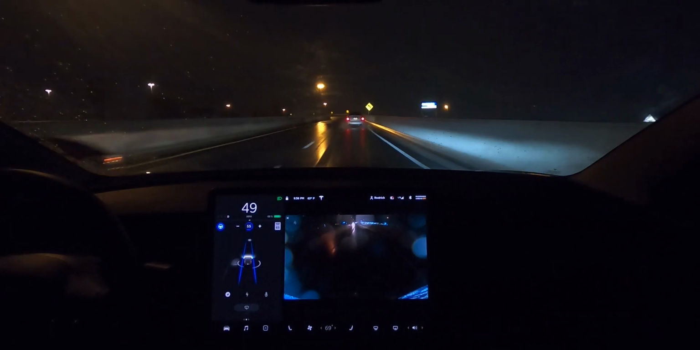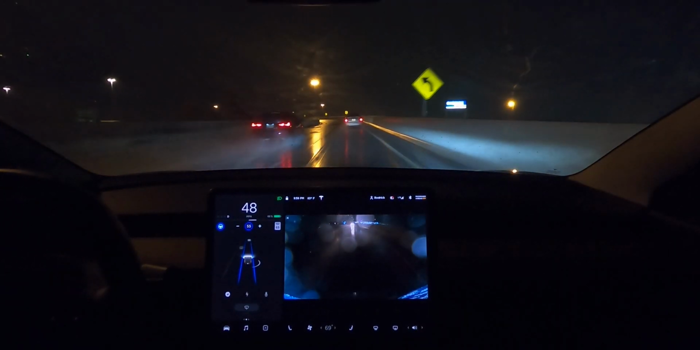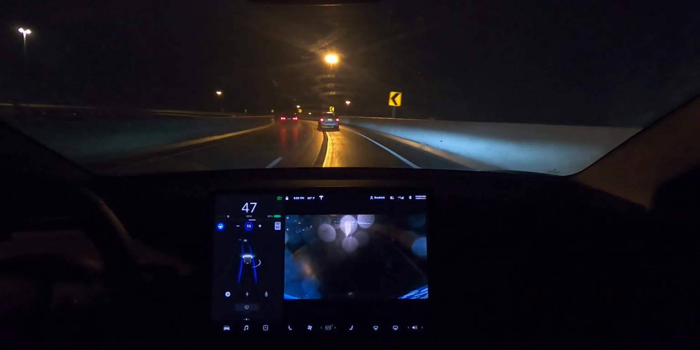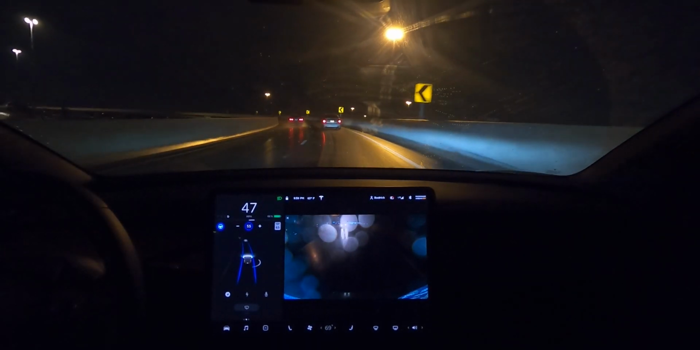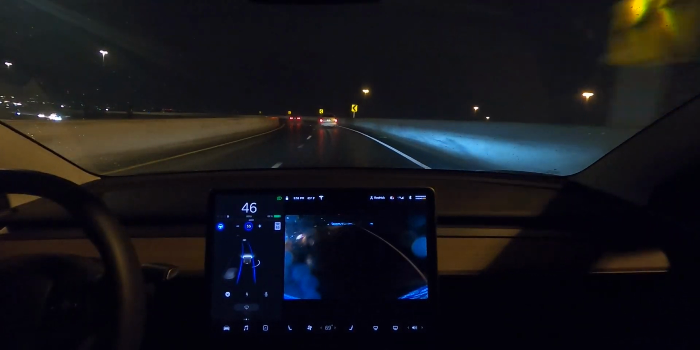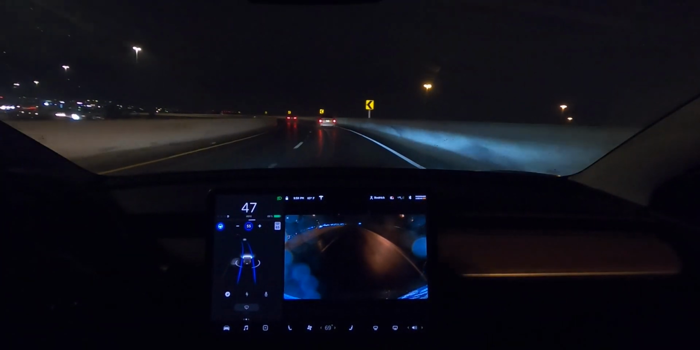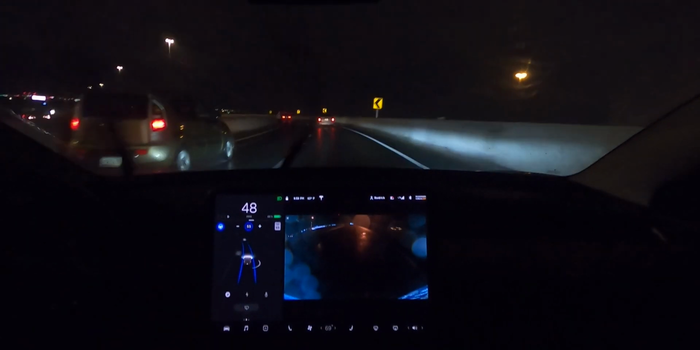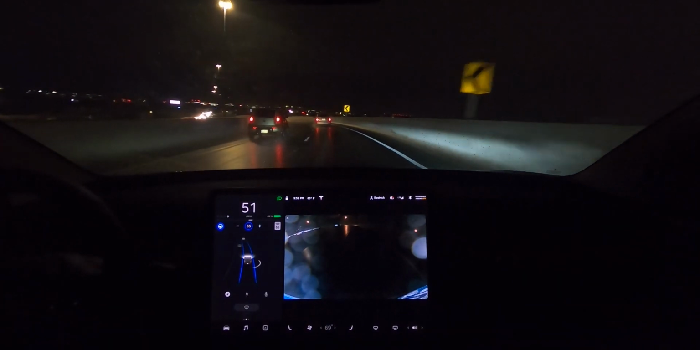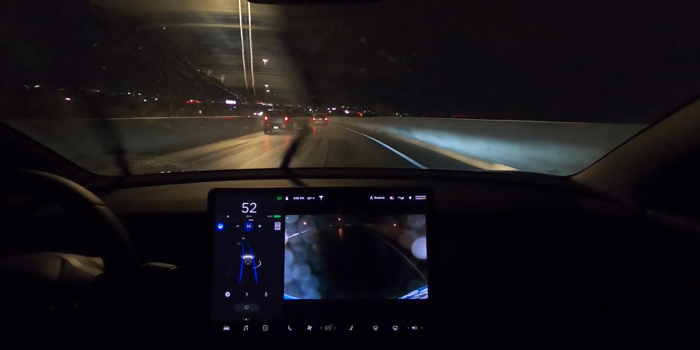Alright, looks like this guy's gonna pass us. Ooh, there's a lot of water right there. Okay, we're gonna take this turn. Alright, we're staying within the lines. It's taking it very smoothly. I'm really curious if they fixed ping-ponging with this update as well. I'm not sure if it's the best idea to test it in the rain and in the dark, but if it's really good now, then it should be good during the day too, right?